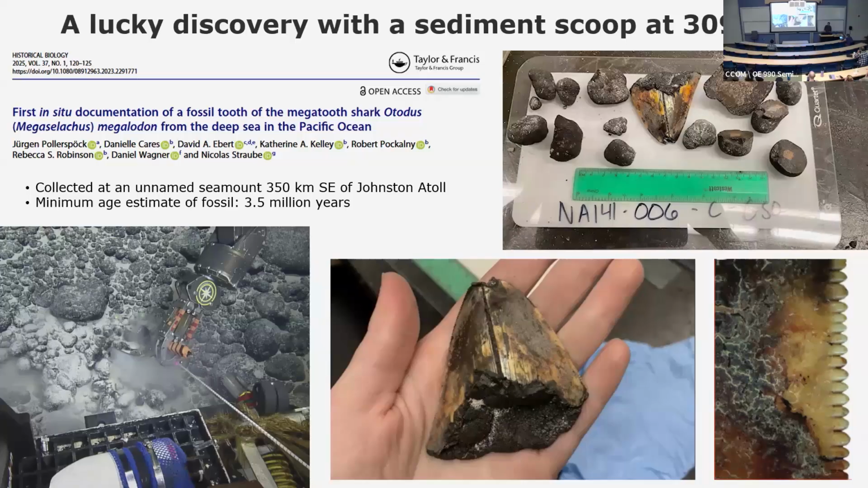And then there are these crazy discoveries that sometimes happen. On this expedition, they wanted to sample the rocks on an ROV dive. They put a scoop down, literally just a plastic scoop of the sediment and the cobbles, and put them in a bin and brought them up. They started sifting through the sample and realized there was a megalodon tooth just sitting in there that we had sampled totally by accident and just total luck. Talk about a needle in a haystack.